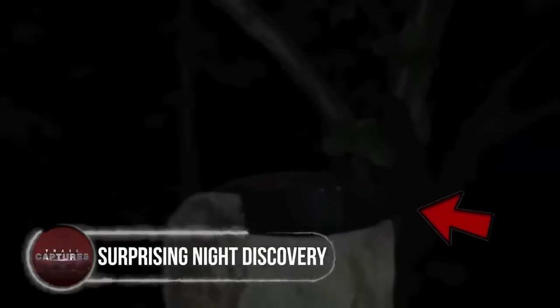Surprising night discovery. In this video, a guy is wandering in the woods at night, seemingly searching for something. Suddenly, he comes across a bizarre creature that he never expected to see. The creature is incredibly tiny, with a strange shape and glowing eyes in the dark. It somewhat resembles a frog-like cryptid that was seen in a previous video. The way it emerges from a hollow tree trunk is a bit creepy, but upon closer inspection, some might find it surprisingly cute. Watch the footage to see this unexpected encounter with a peculiar and intriguing little creature in the woods.